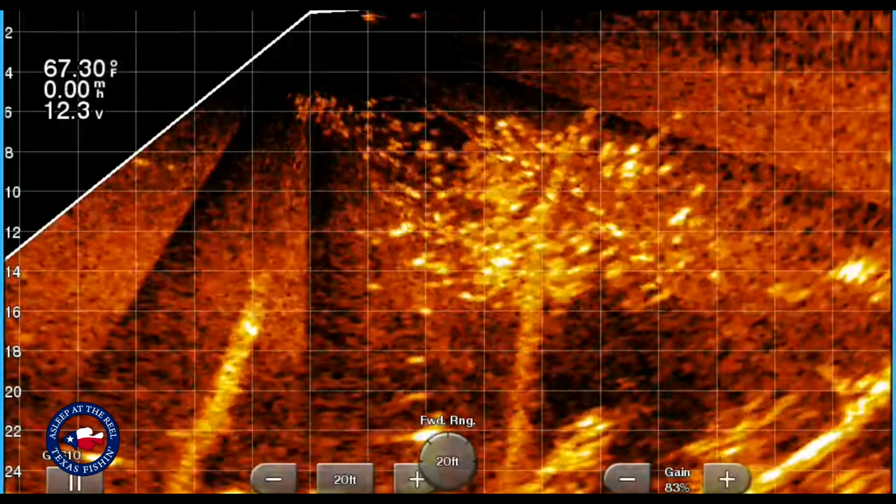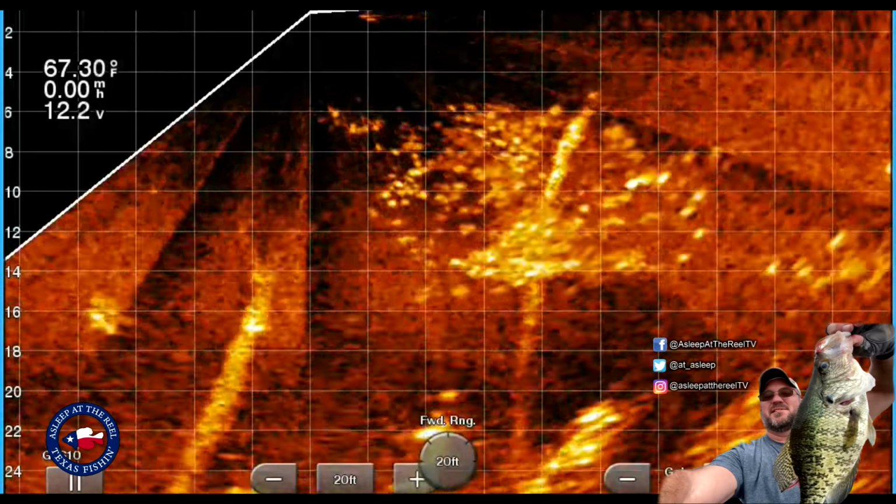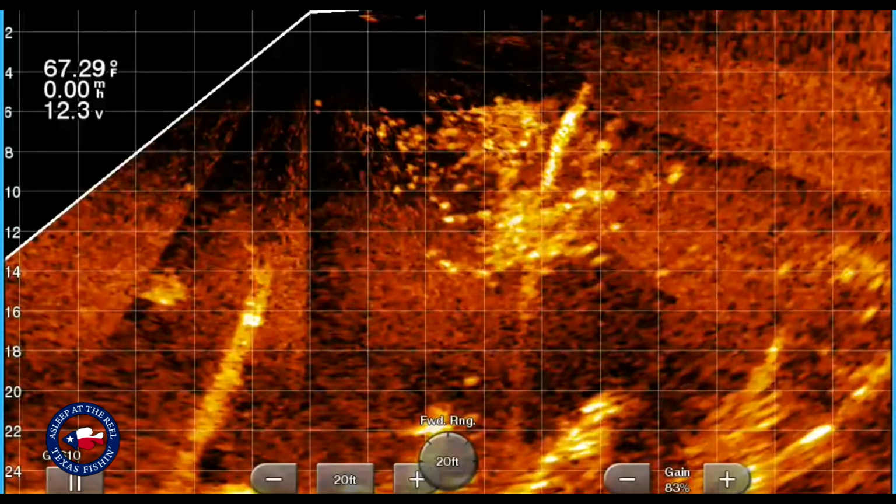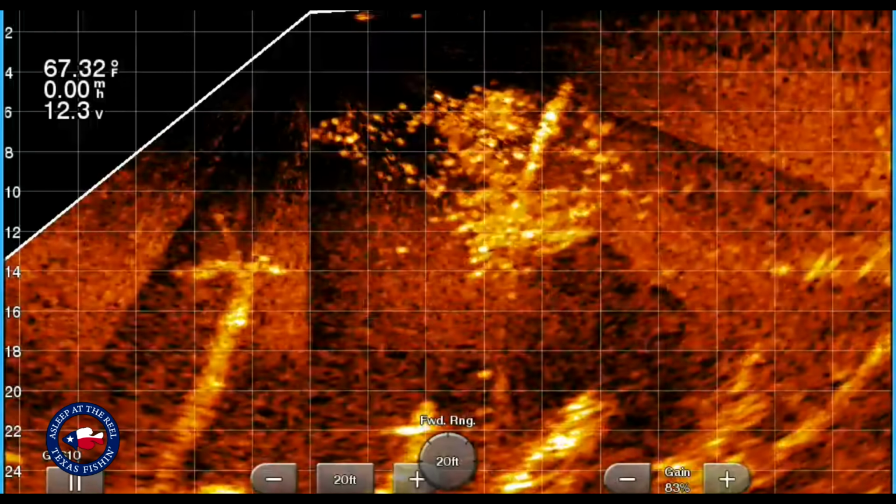But so this is a catfish. I just wanted to catch a catfish, but you can see how long he is. So you see the hot spot right there, but if you look off to the left, there's more fish. Just a faint, it's not as bright. That's where the tail is. I figured I'm going to try to catch a catfish for the fun of it.